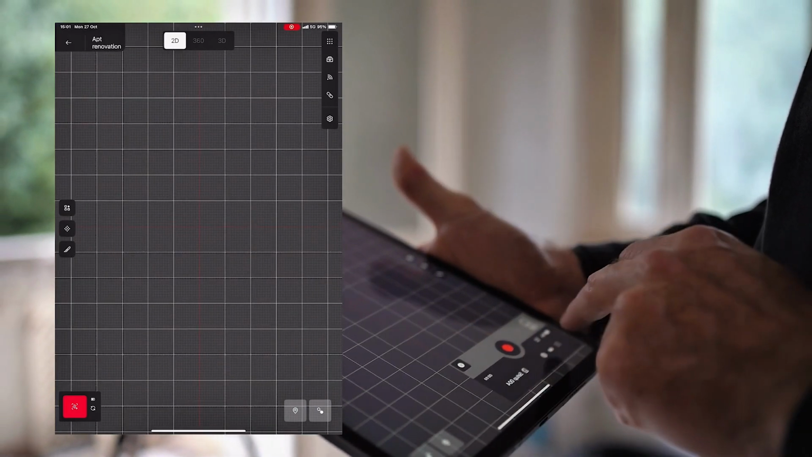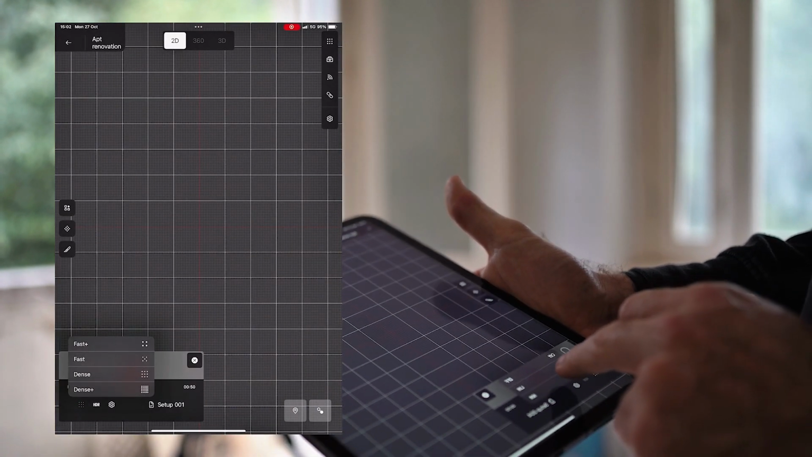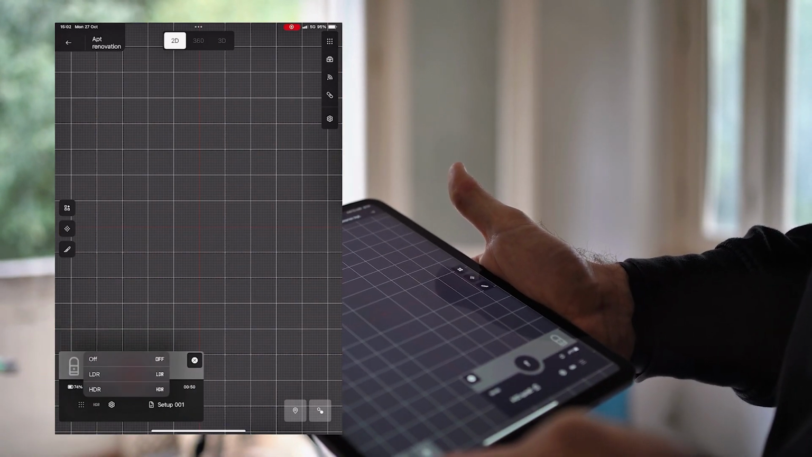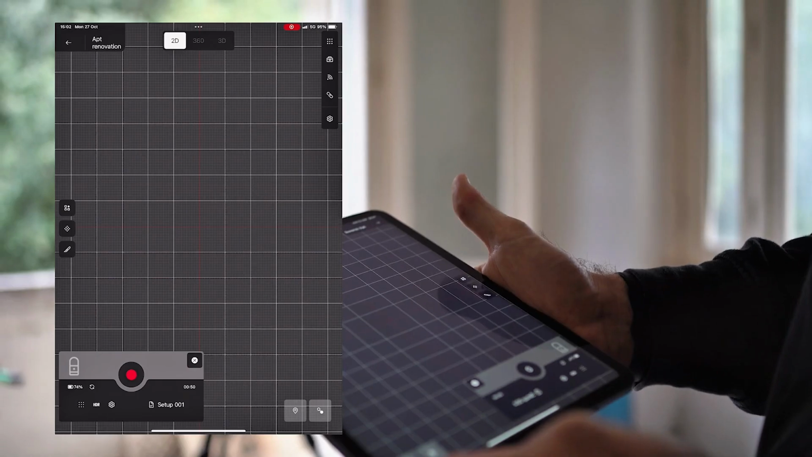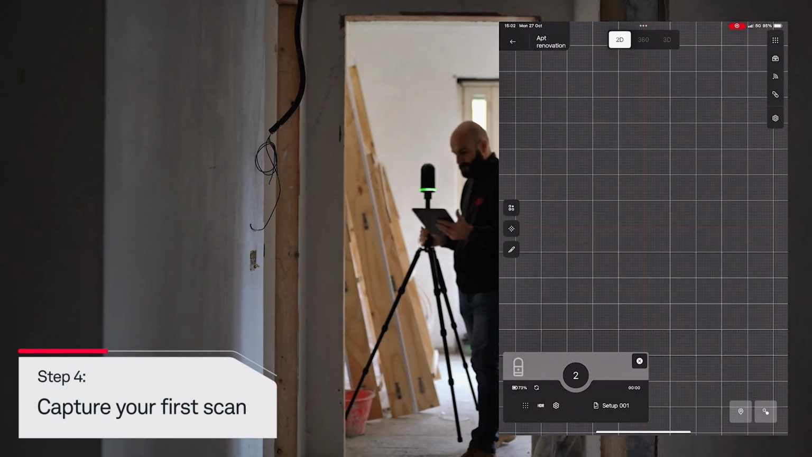Tap on the red button to configure your settings, resolution and image capture preferences. You can also select the Eco mode setting to optimize your battery duration. With everything set, you can now initiate your first scan. Press the red button to start scanning.